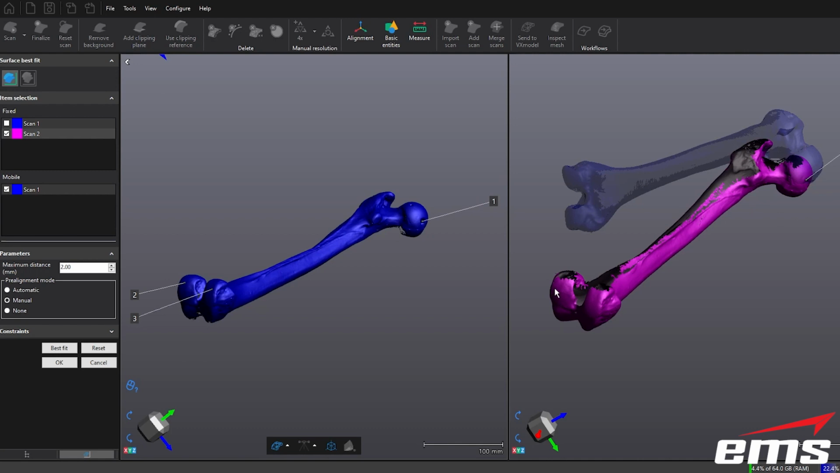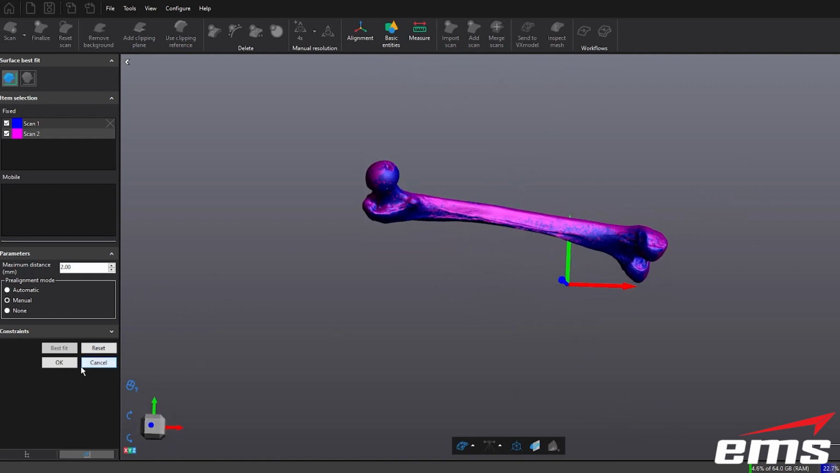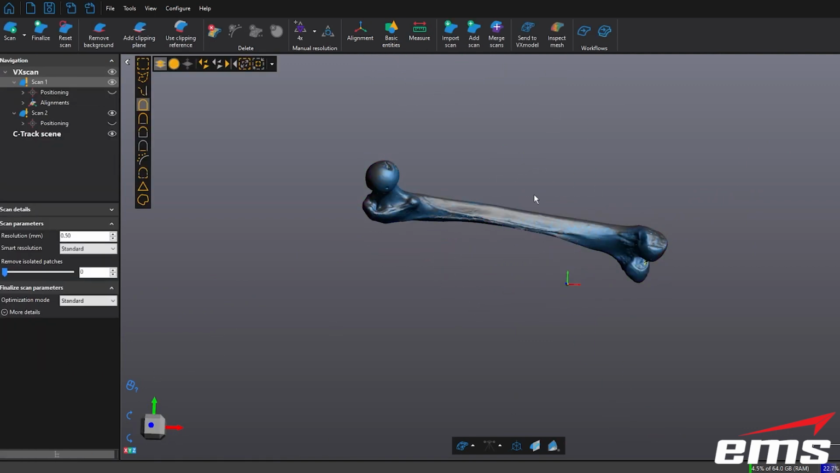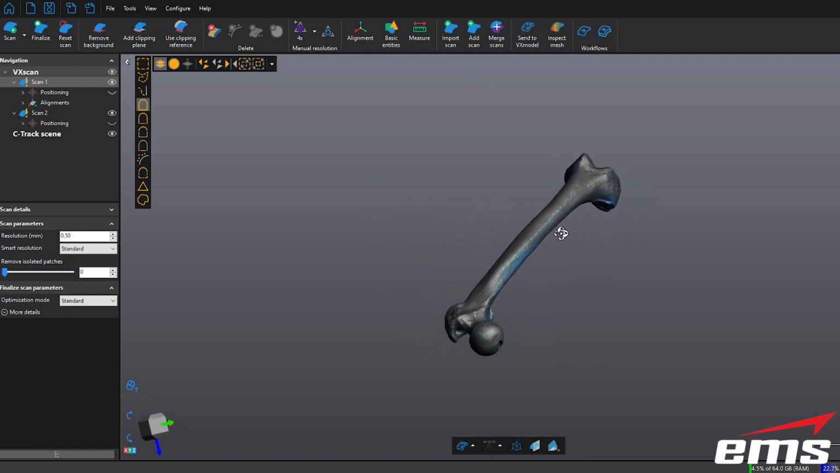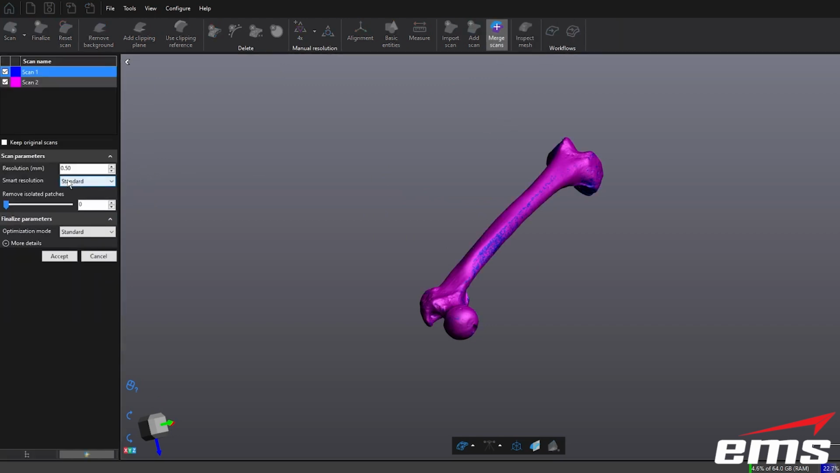Pretty straightforward in the 3D scanning world. You basically are getting it close. You then hit best fit. It will align them up, as you see here, and I'll say that looks good, and we can hit OK. You can pick more than 3 points, but usually you don't have to. Now, right now, there's still 2 separate scans, so now I'm going to merge them together.